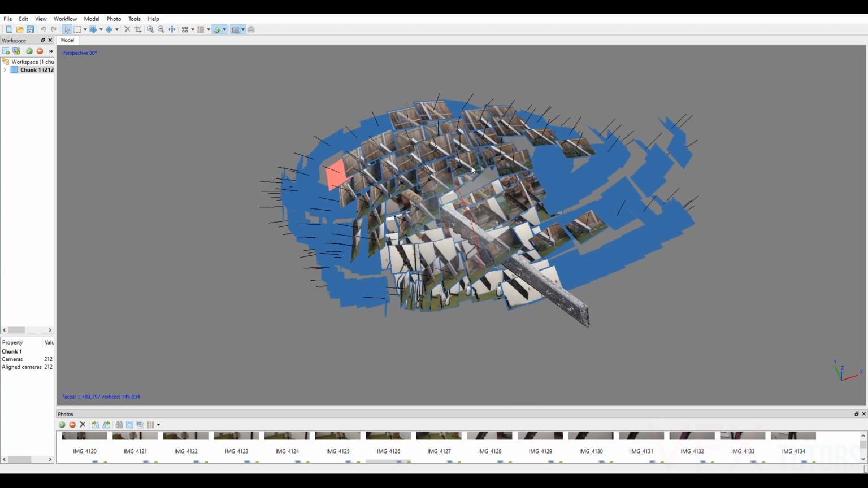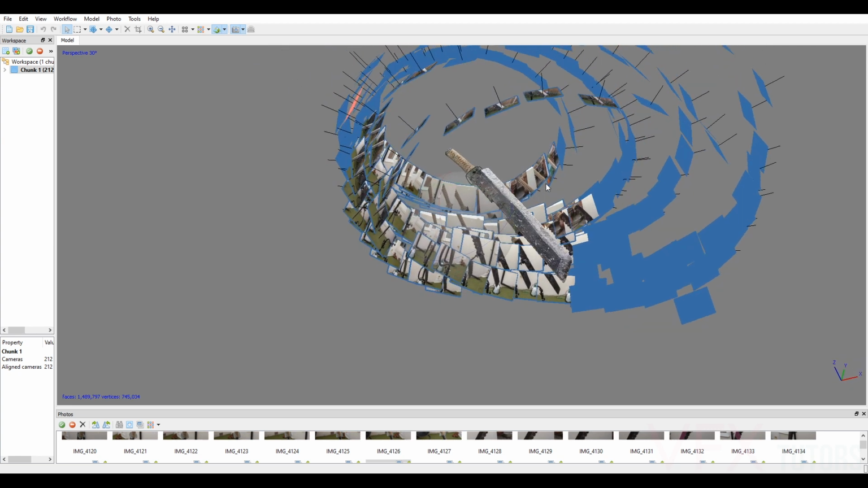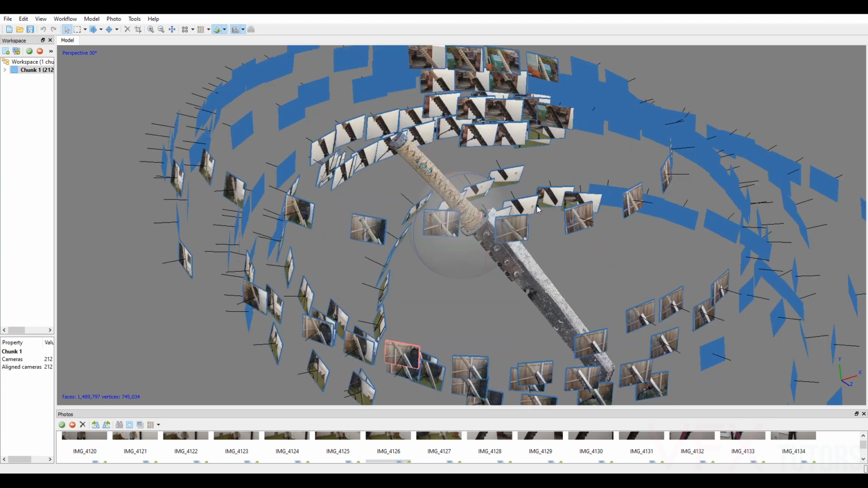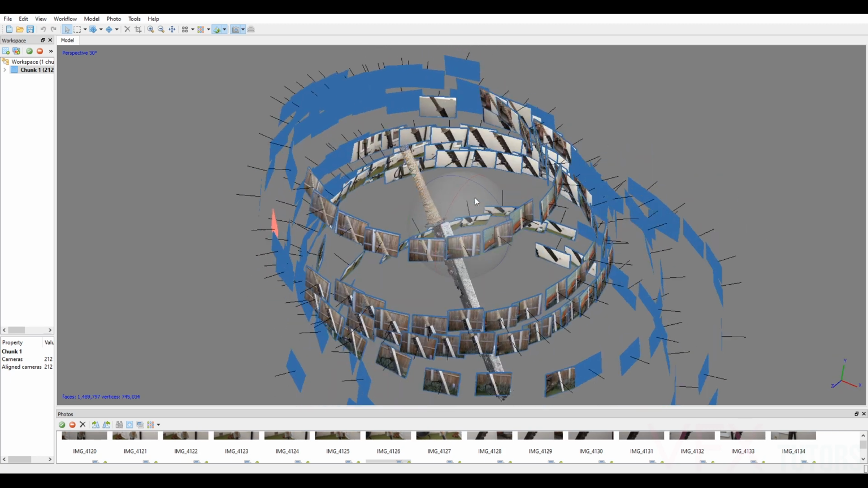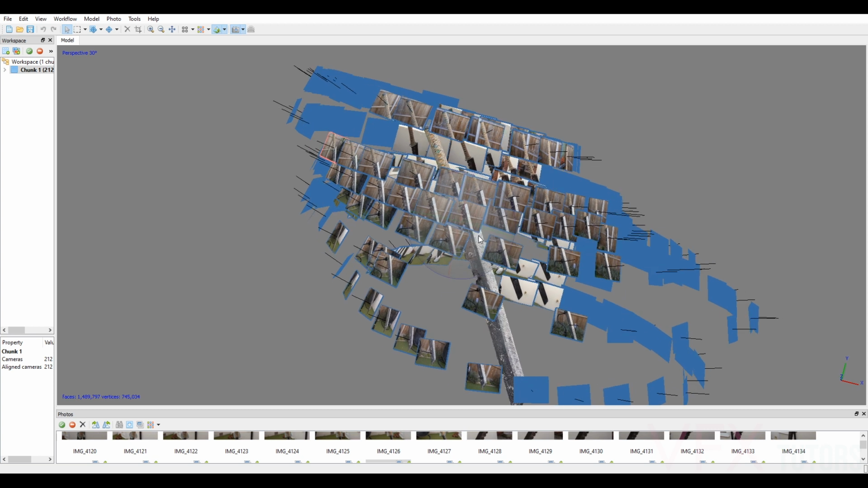So you can see I've got the sword there and it's tilted at an angle so I can get to the top and the bottom. And I've just done rotations and you can see the pictures here. I'm doing full 360s, trying to get as much overlap as possible. And I'm just working my way down the sword.